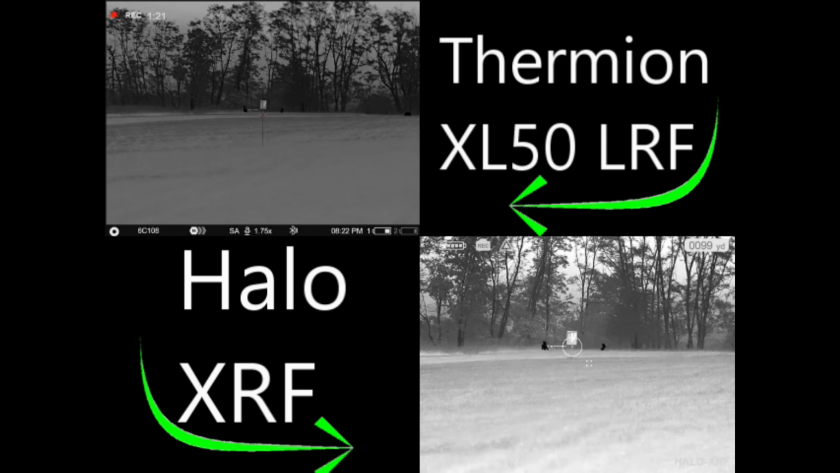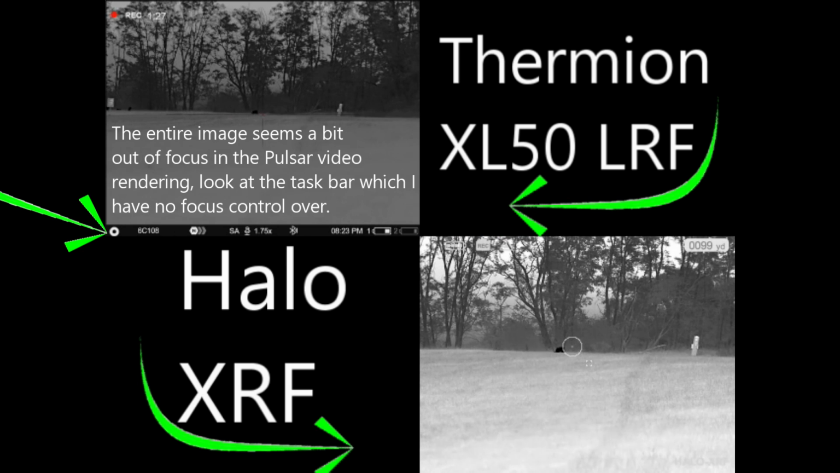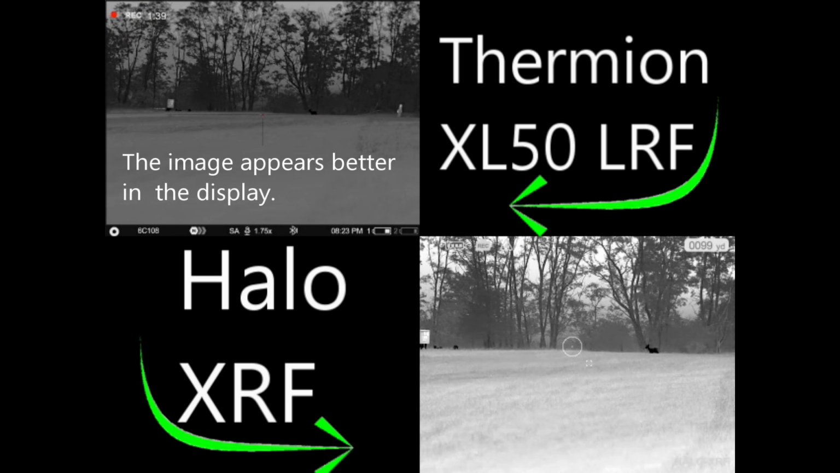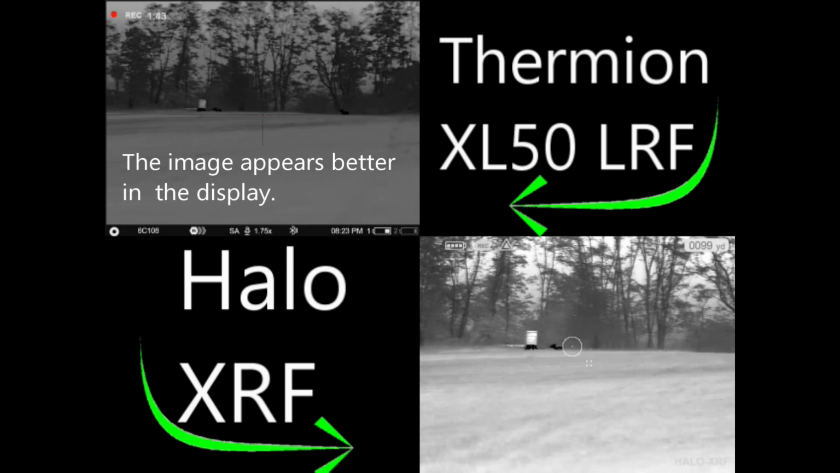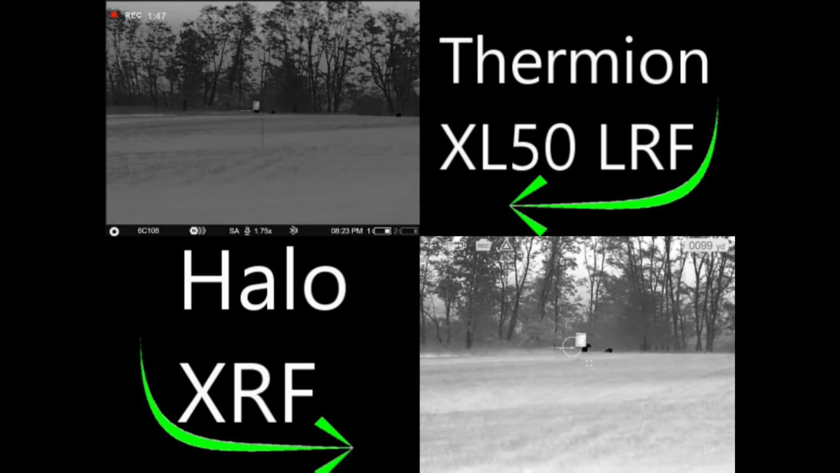You can see that there is quite a bit of difference in terms of field of view between these two units. If I was to come over here at the maximal field of view and put the left edge of the Thermion XL on that 100-yard target, you can see how far to the right you can see, versus if I do the same thing in the Halo. Obviously a big difference there. They're running different sensors in these units, and that's what's setting that focal length.